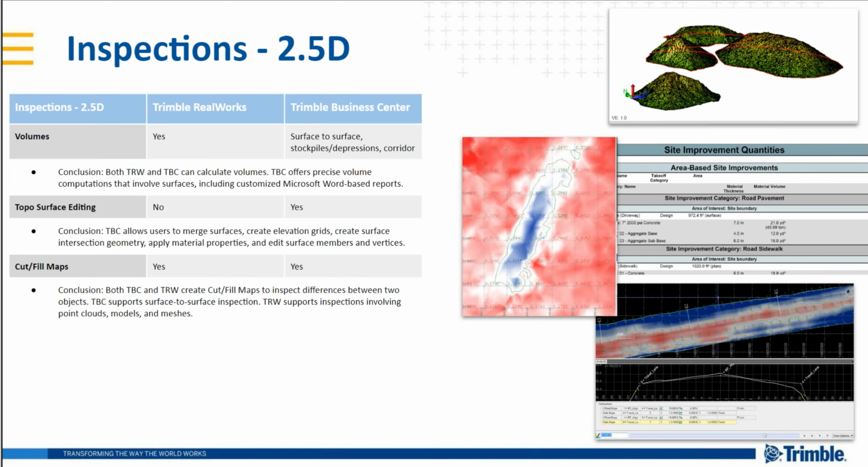If you know Word, you can format it, throw in your company logos or icons or whatever you want there, and it has a live link to your data in TBC, which is super nice to make a professional custom report.